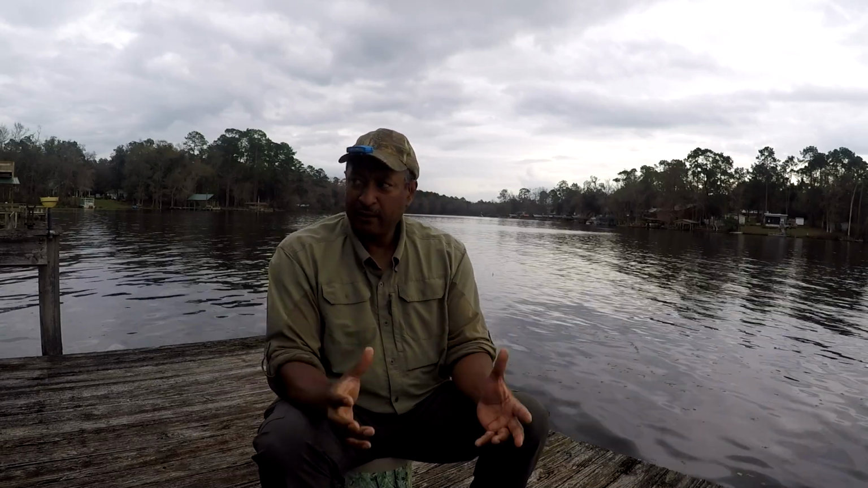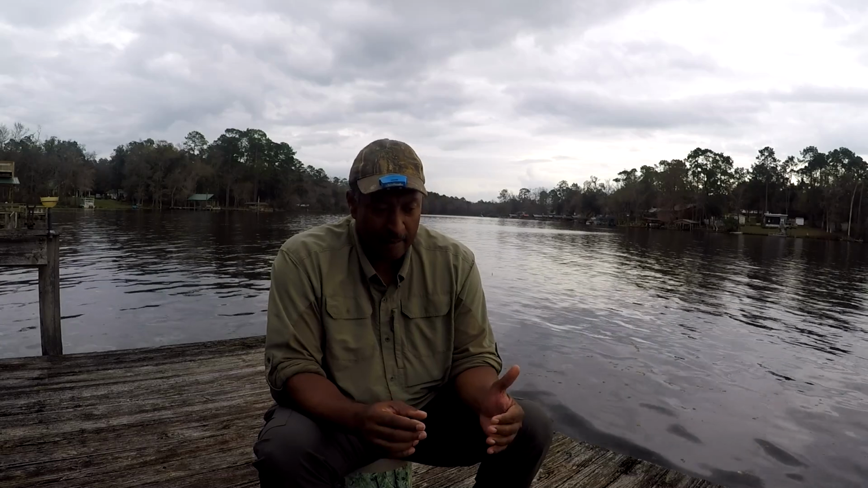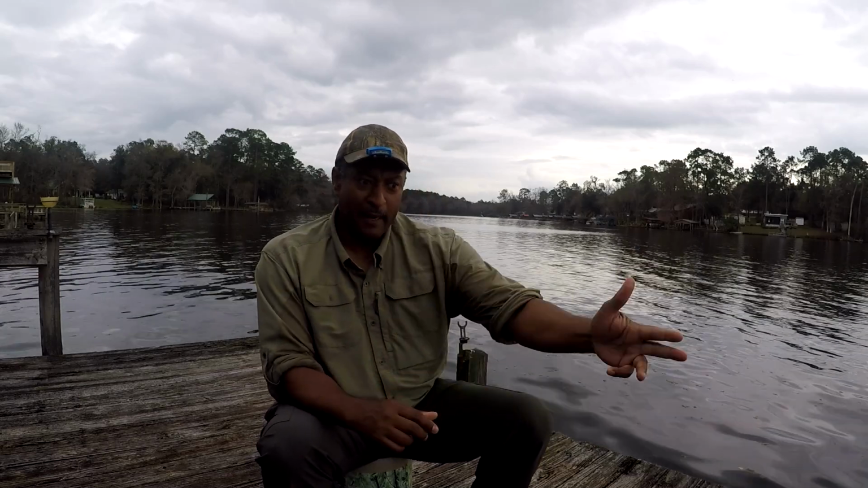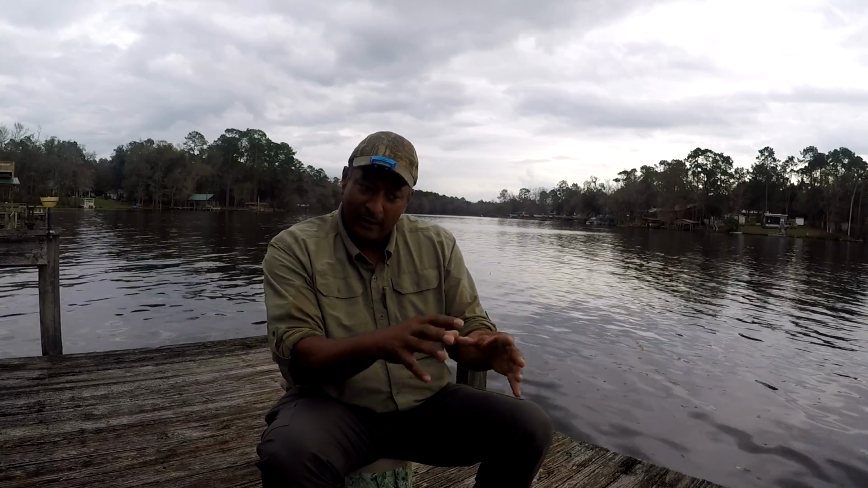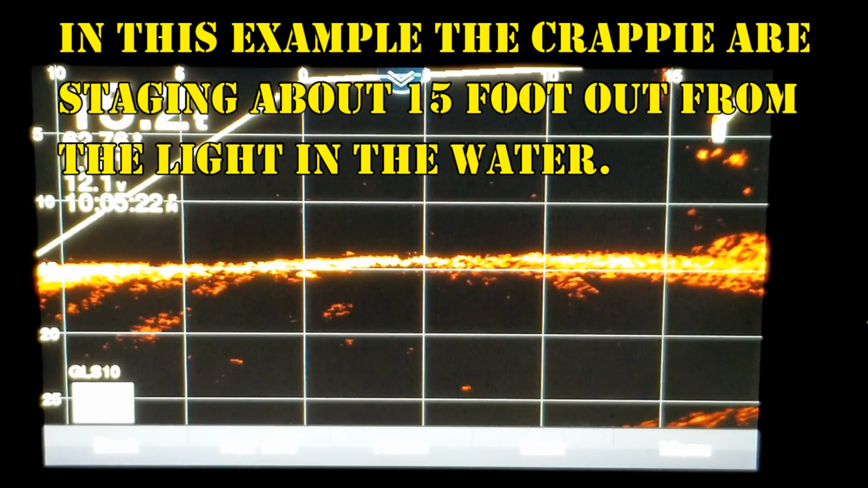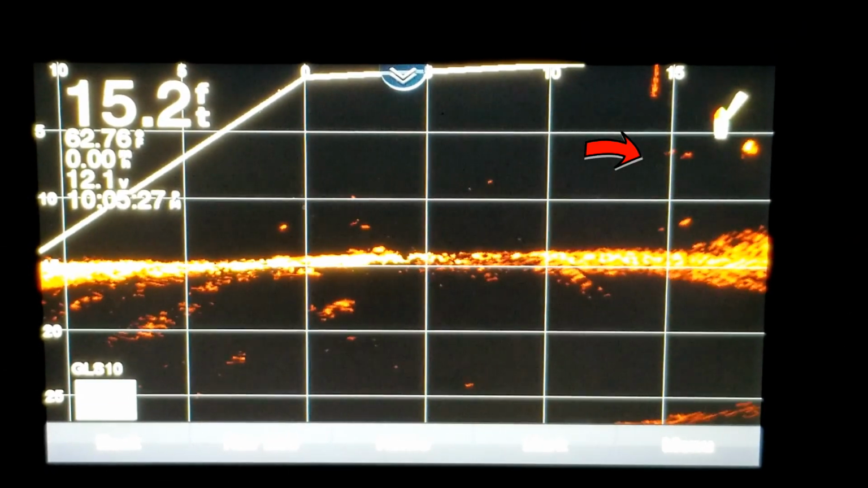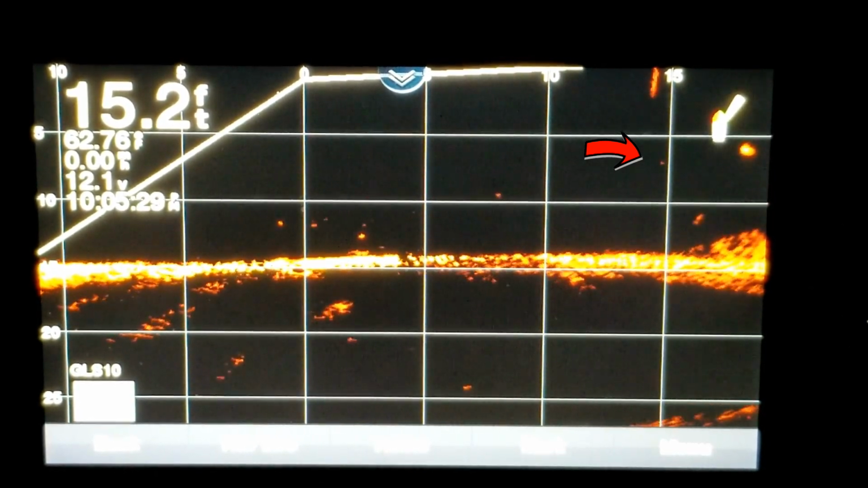For a while I was looking at PanOptix at night, and I just didn't understand why there were no fish that keep like this 15-foot barrier out in front of the boat. And it dawned on me, you could always see the bait fish in that first 10 or 15 feet, but you just rarely saw the big ones in there. But right immediately beyond that, you could see the big fish.